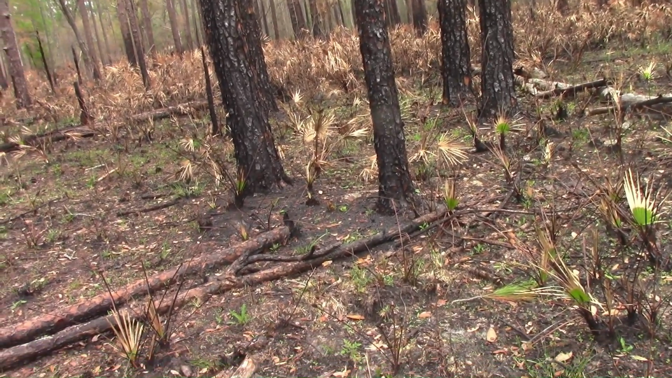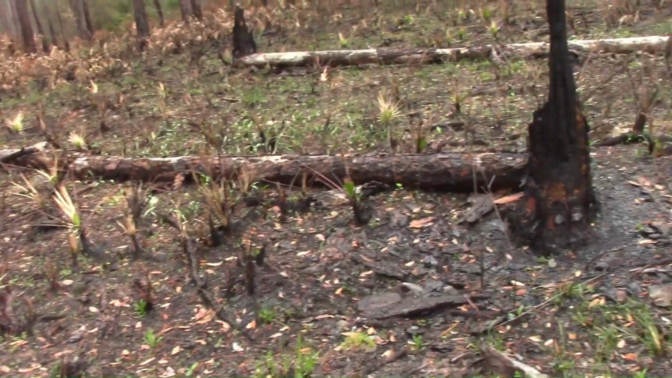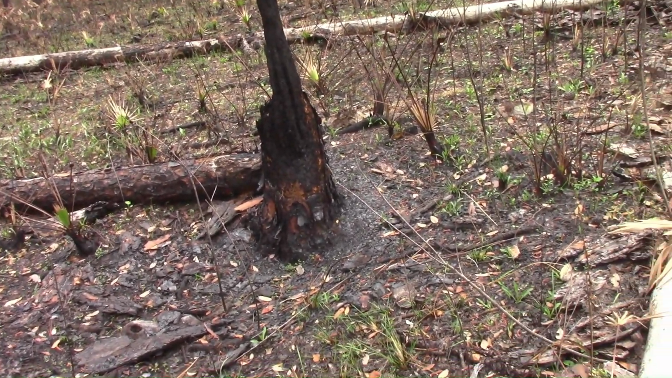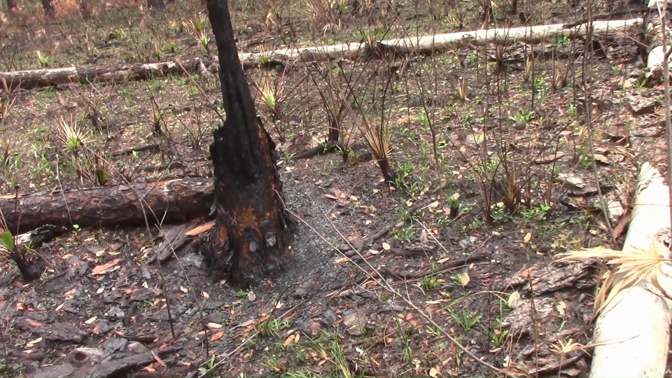Look at these trees where they're burned, all around at the bottom where it's real black.